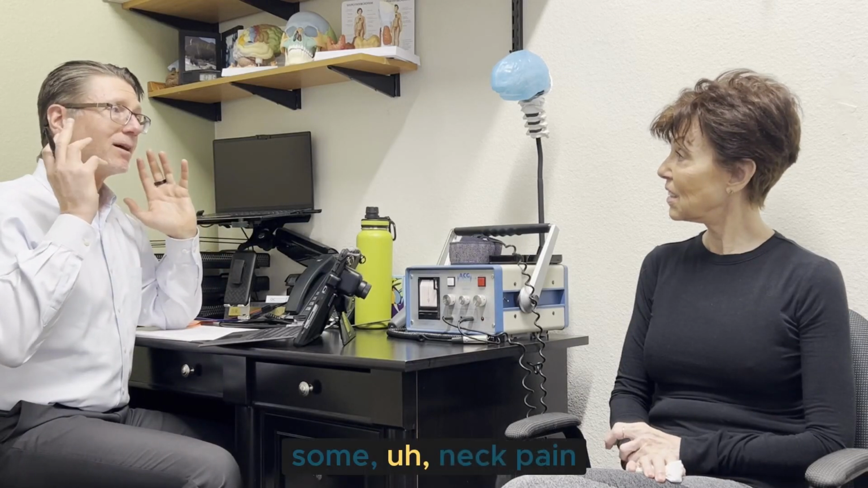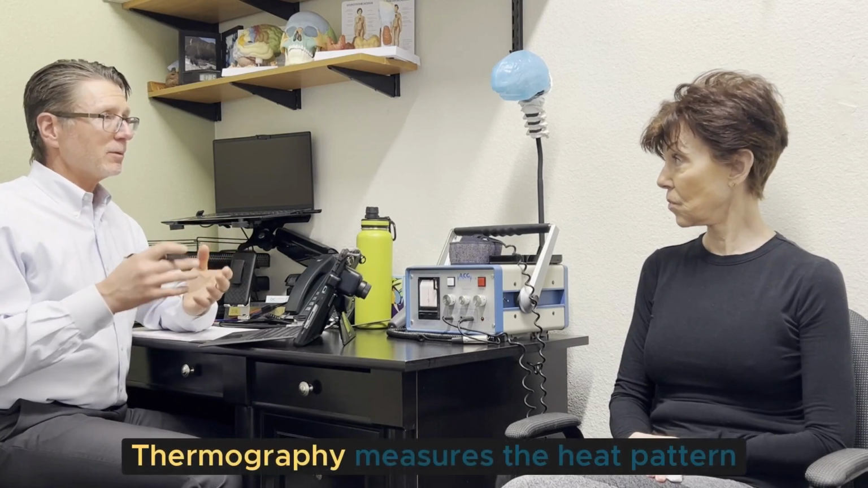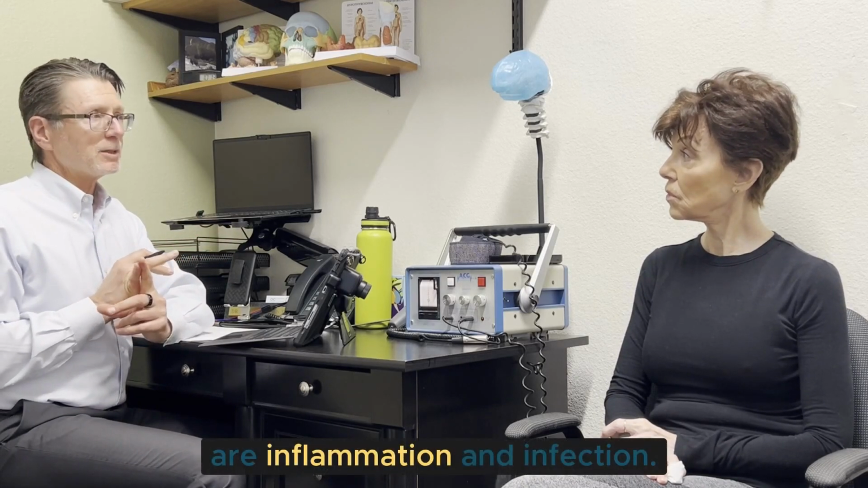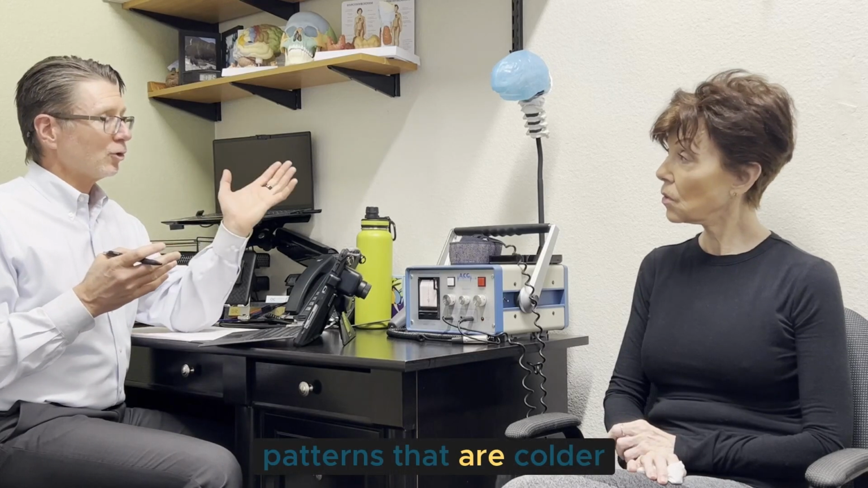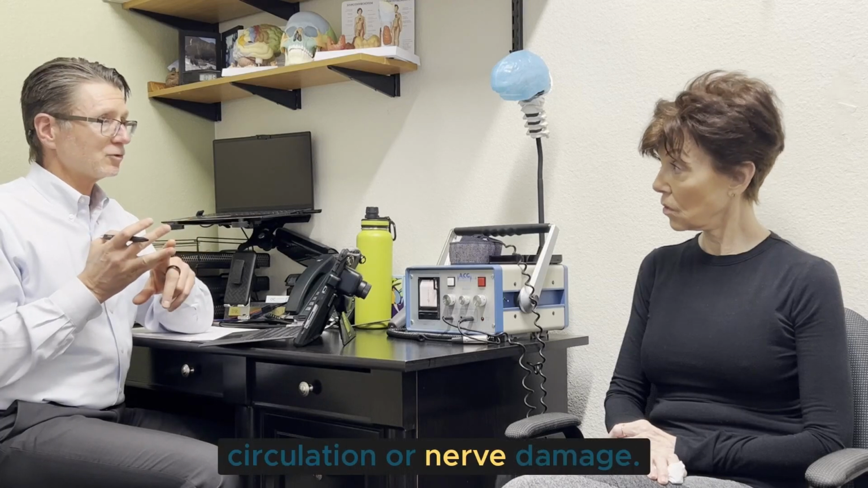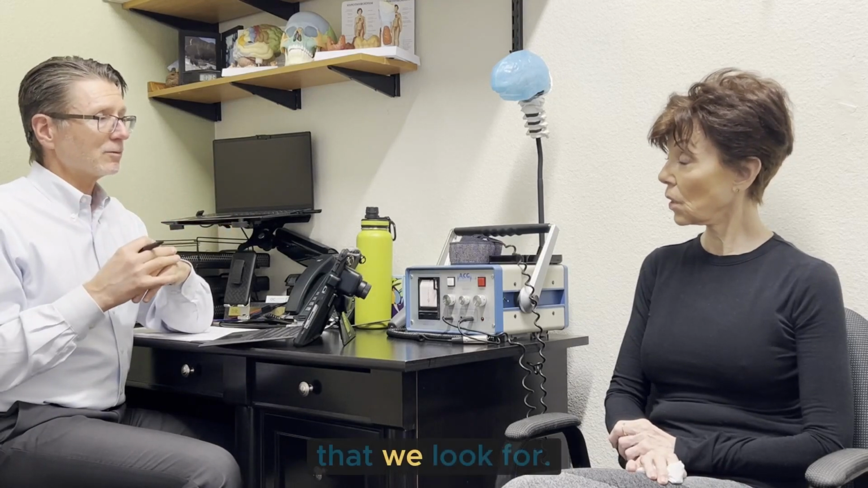When we started, you had expressed you had some neck pain that was becoming more significant. So we've done some thermography. Thermography measures the heat pattern coming off from your body. The things that can change that and make it hotter are inflammation and infection. The things that can make patterns that are colder are things like decreased circulation or nerve damage. So those are kind of the 4 things that we look for.